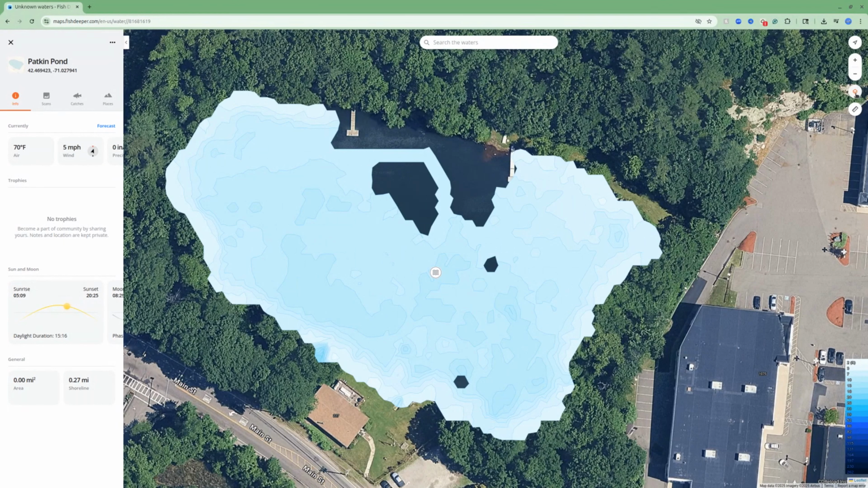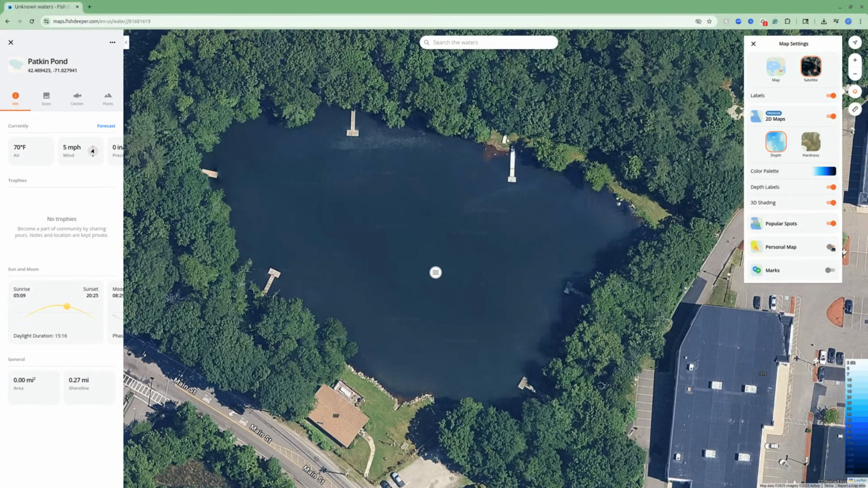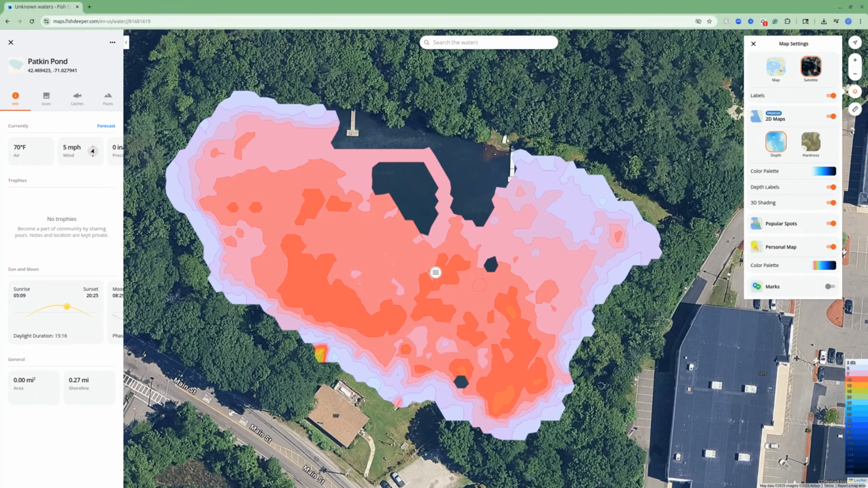One of the things you can do is if you go over here to the legend, you can actually go down, and your personal map is all of the scans that I did. They're not publicly available yet. And you can change the color palette. So normally the Pacific blue or rainbow, those are the default views. There's one here that I can turn on that's detailed shadows. It makes it a lot easier to tell where the deep spots are.